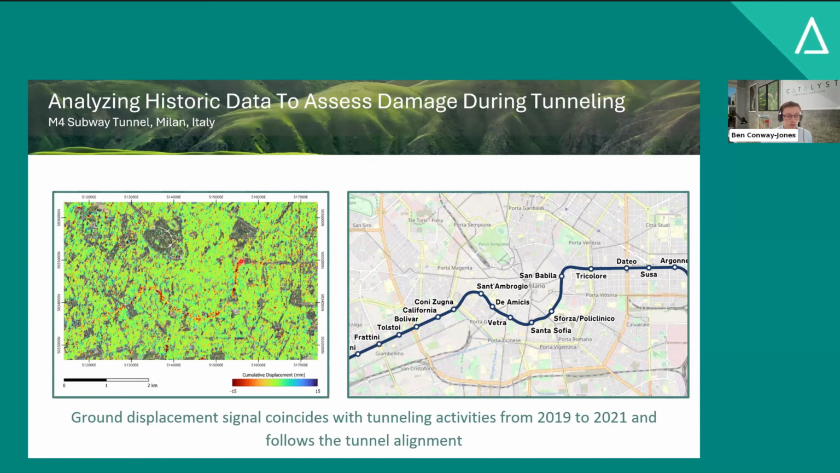And what's amazing is that we see this really strong correlation between a pattern of displacement and the tunnel that was bored. And this is because we are essentially tracking the displacement at the surface caused by the tunnel boring activities within central Milan.